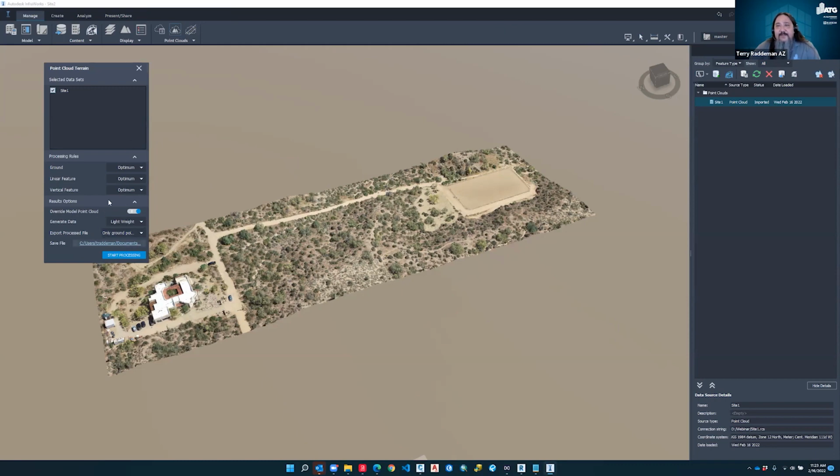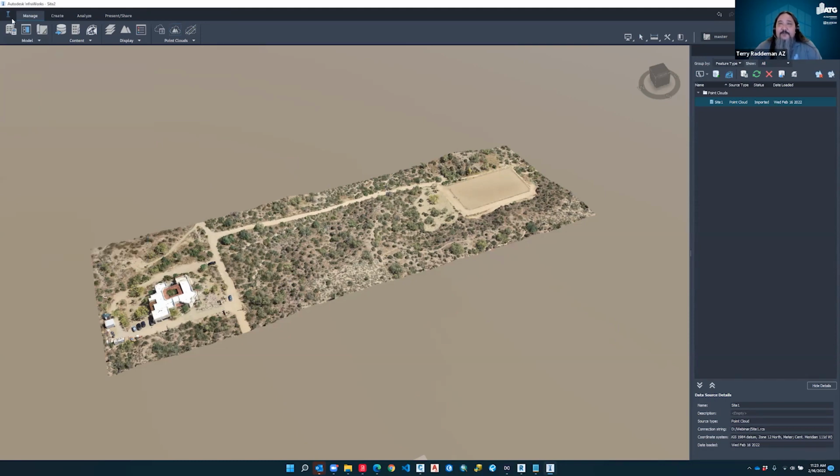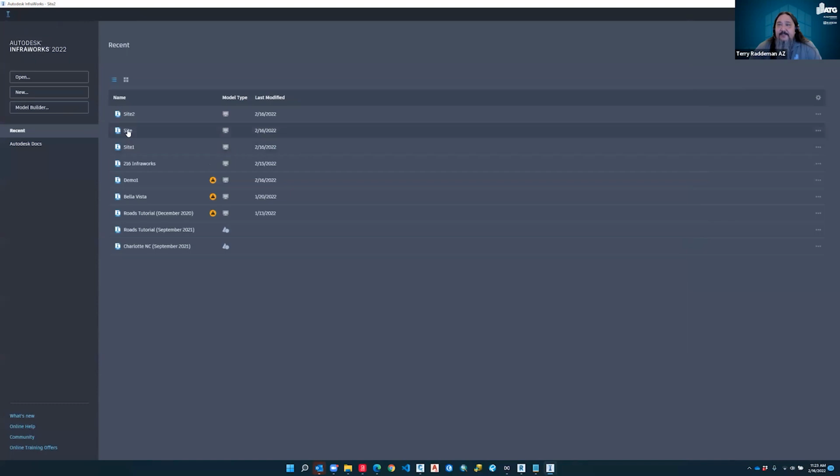So these are the settings that I normally use to build my terrain model. And I'm going to show you what the results are in InfraWorks just to save some time, because it did take a little bit to get that result. I think it's going to be in site 1 actually, but from here.